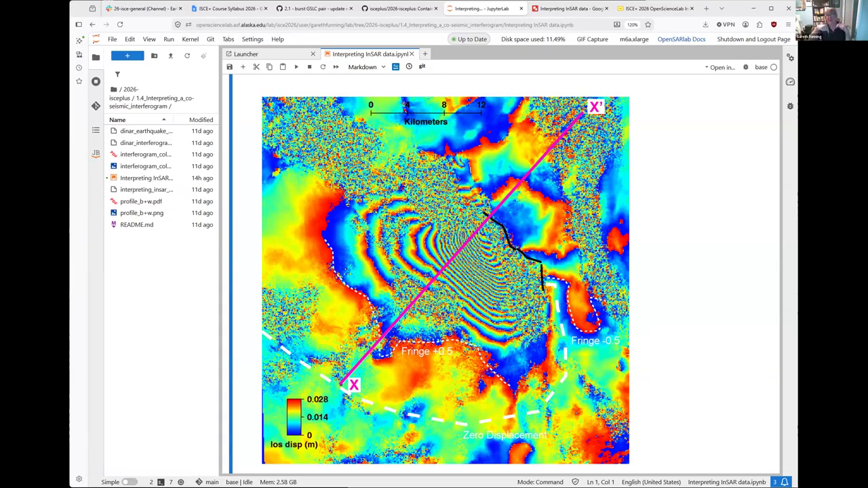So if the range change is positive, the ground has moved further away from the satellite, and we're going to take that to mean the ground went down in this case. But that is also a simplifying assumption. You're right that you could actually detect other things potentially, but for now, at least, we will just assume everything is vertical.